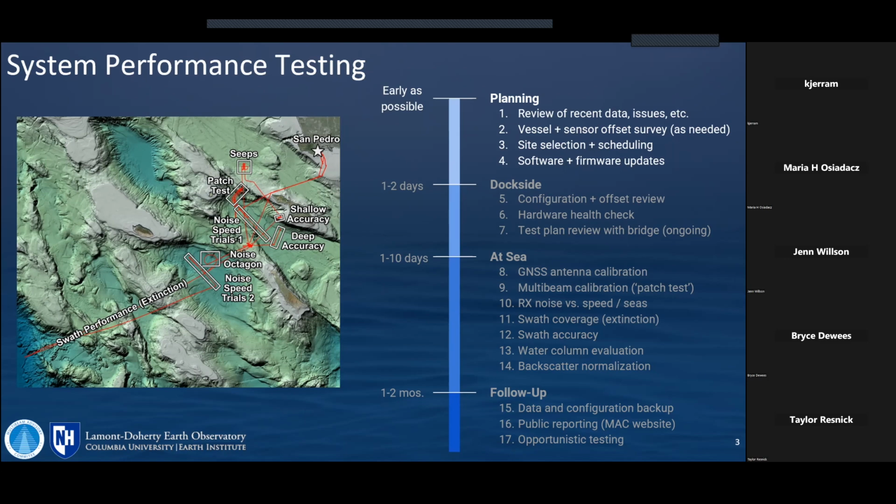So even if you're not part of the UNOLS fleet, it's all public. You can refer to it, you can ask us questions, and we'd love to feed your experiences back into the Mac process as well. But yeah, as early as possible, start talking about the plan, picking sites, reviewing offsets, making sure we have a clear paper trail there, and do all the firmware and software updates to keep Colleen happy.